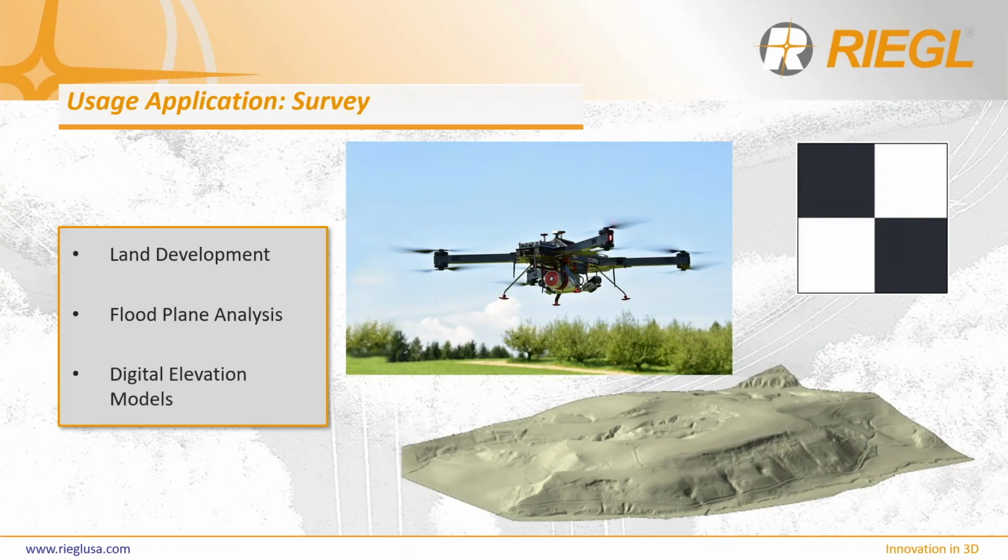Our next application that I'll discuss is survey, and some of the components of a RIEGL LiDAR system that facilitate the survey grade accuracy that RIEGL UAV mounted LiDAR systems are capable of. RIEGL LiDAR in survey allows users to capture data over a project site and generate terrain models from which they can generate digital elevation models for future land development. Floodplain analysis and geological features can also be identified in the point cloud and delivered to your end customer.